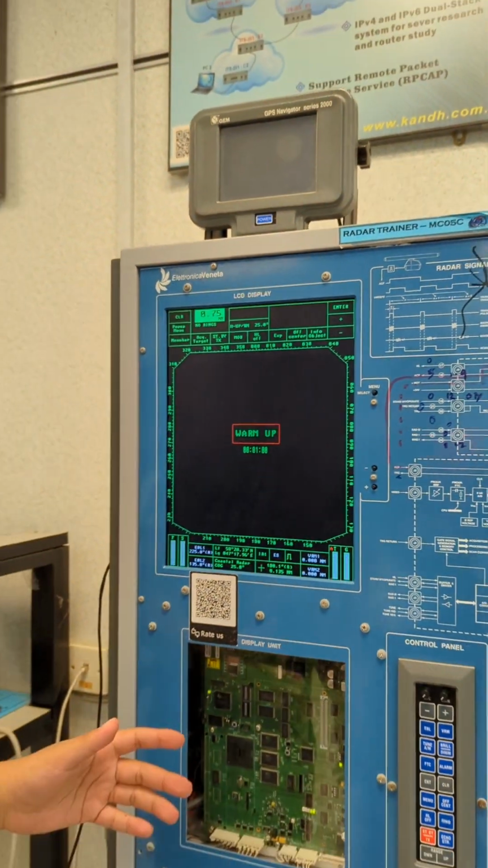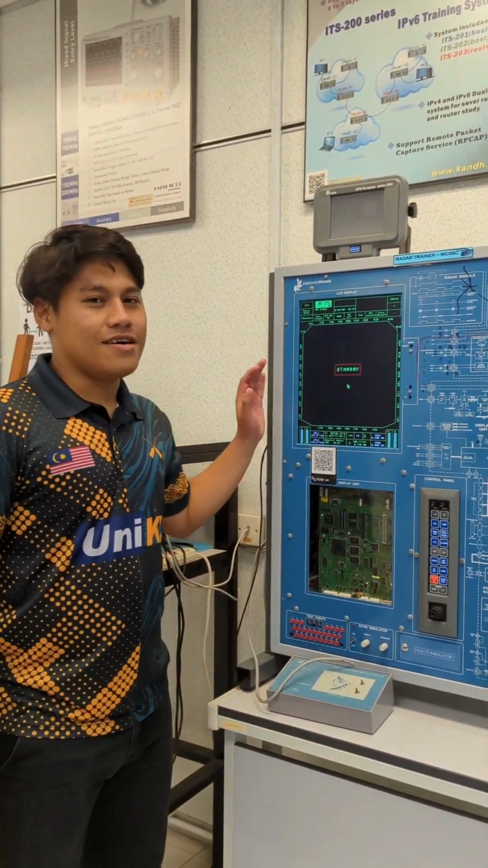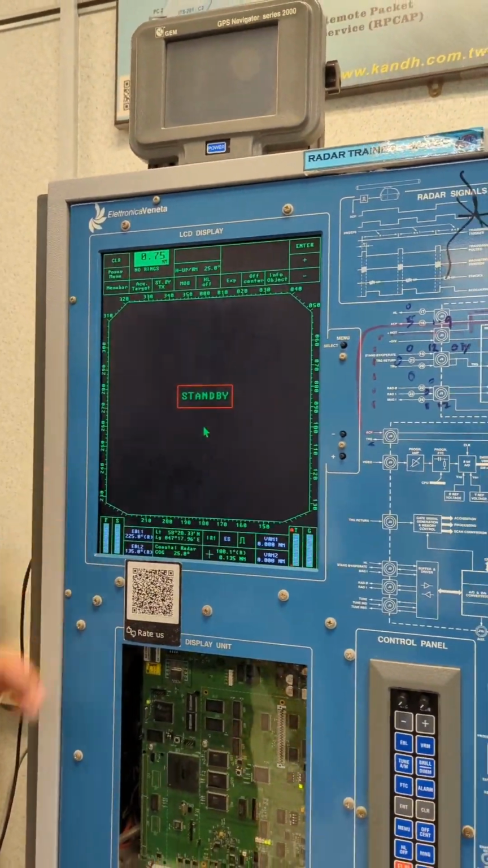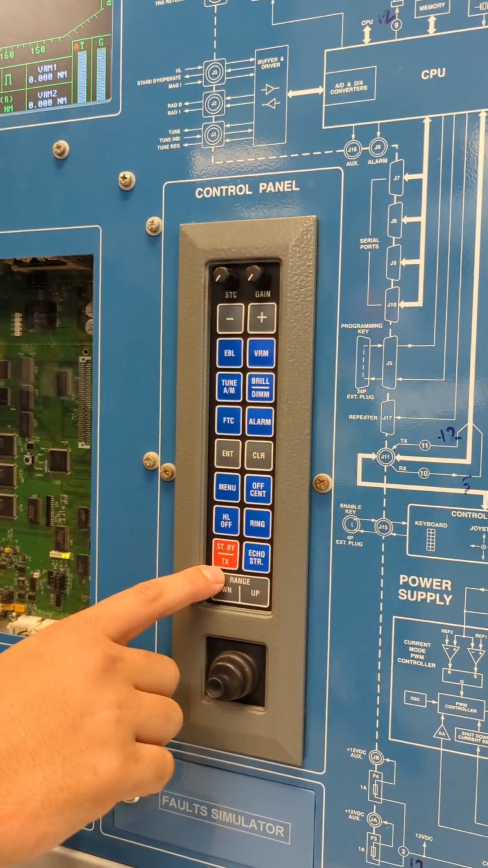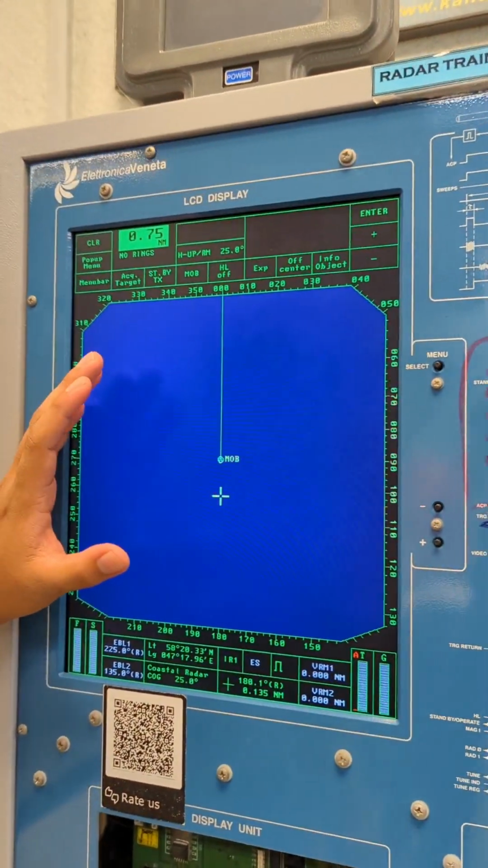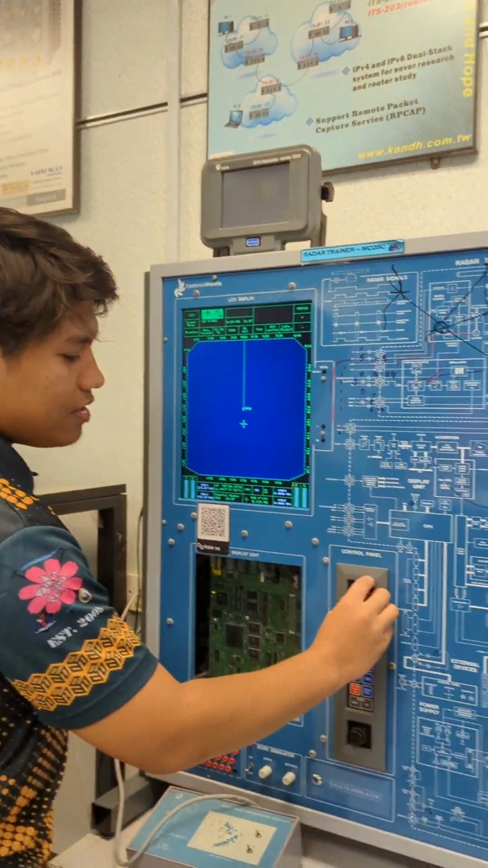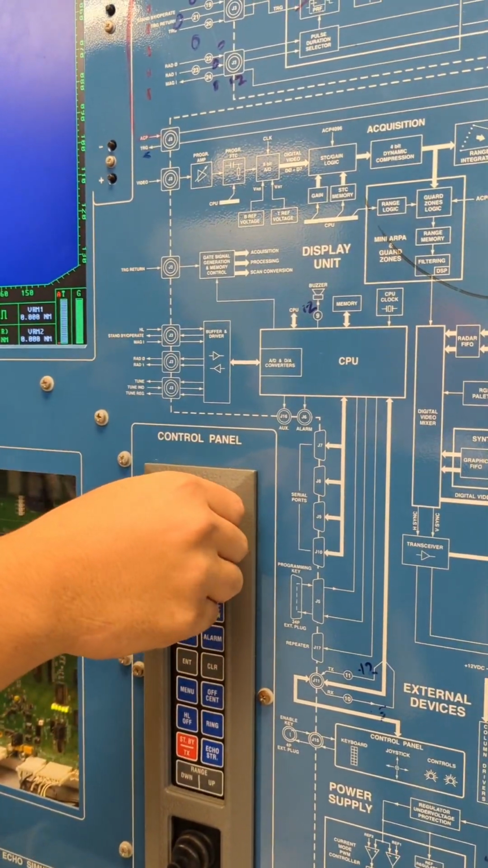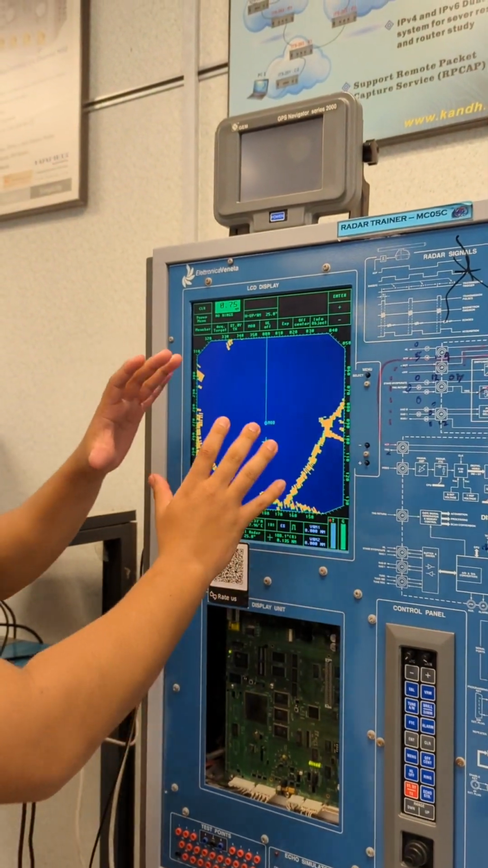Okay, so now we can see the screen has shown the standby condition, and next we will press the transmission button, so we can see standby and transmission. Then it will show the center. To get the radar working, we need to turn this gain analog to show the radar working.